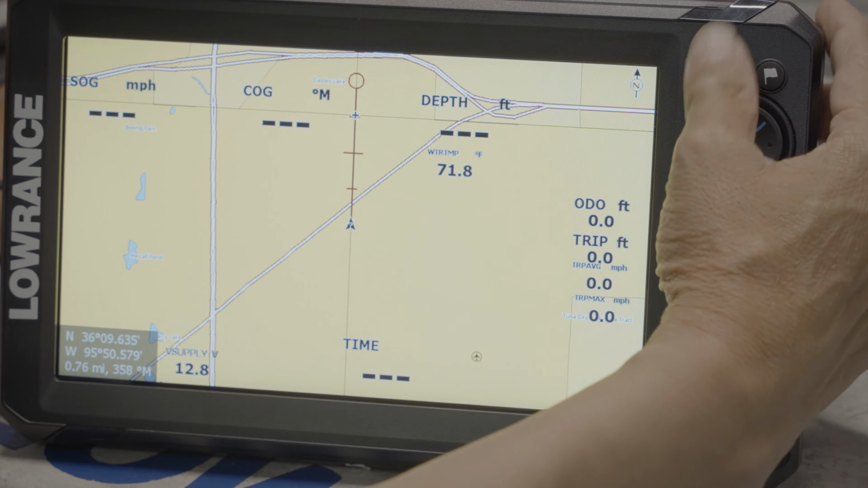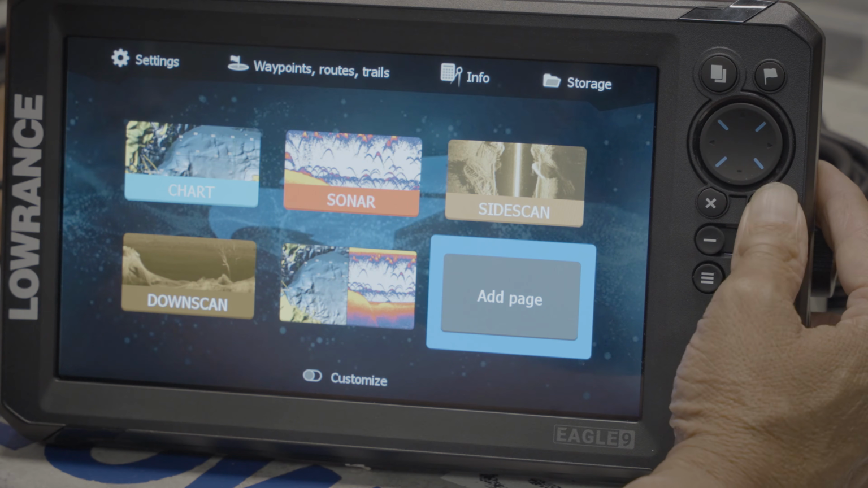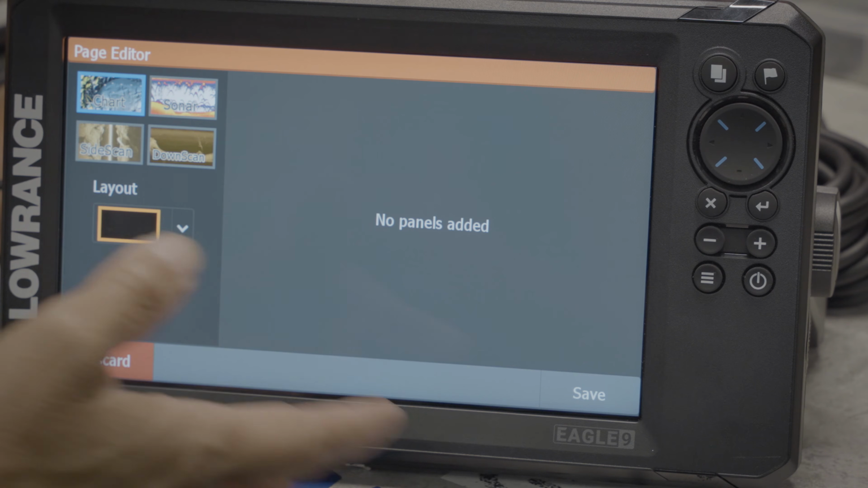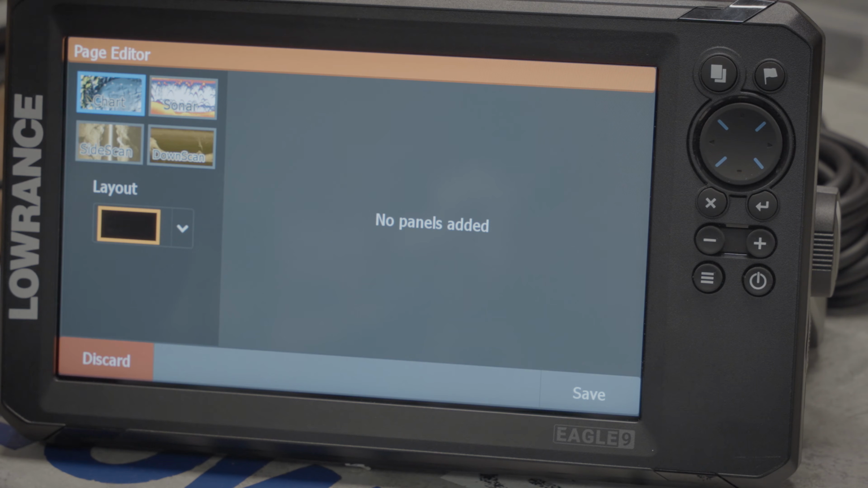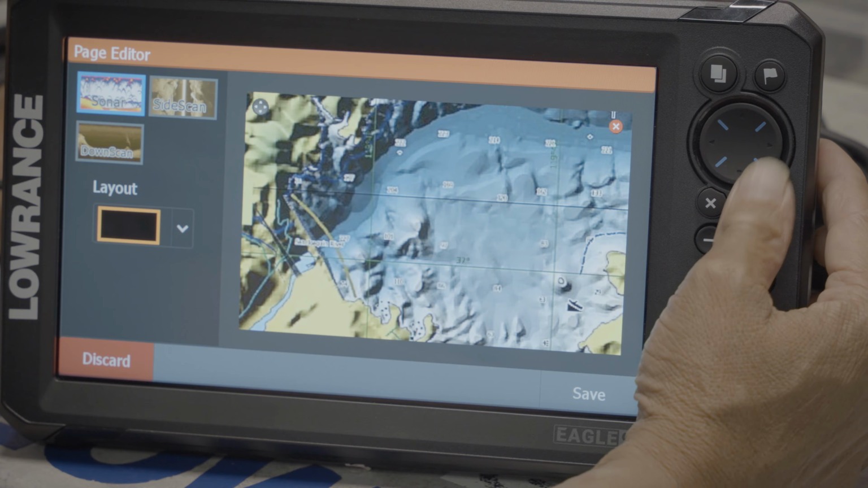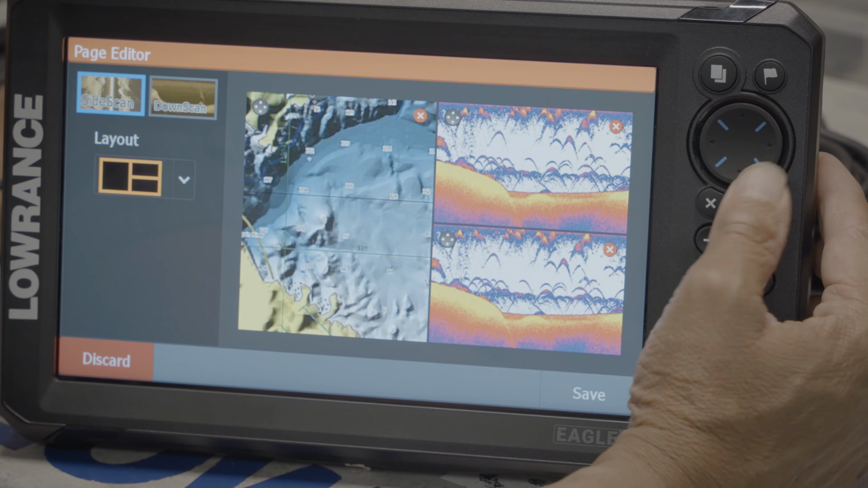Okay. Page button. We are creating a new page now. Enter. So this specific unit has triple shot, which is side scan, down scan, and sonar. So we want to create a screen for trolling. We want chart, enter button. We want sonar, enter button. We want sonar, enter button.